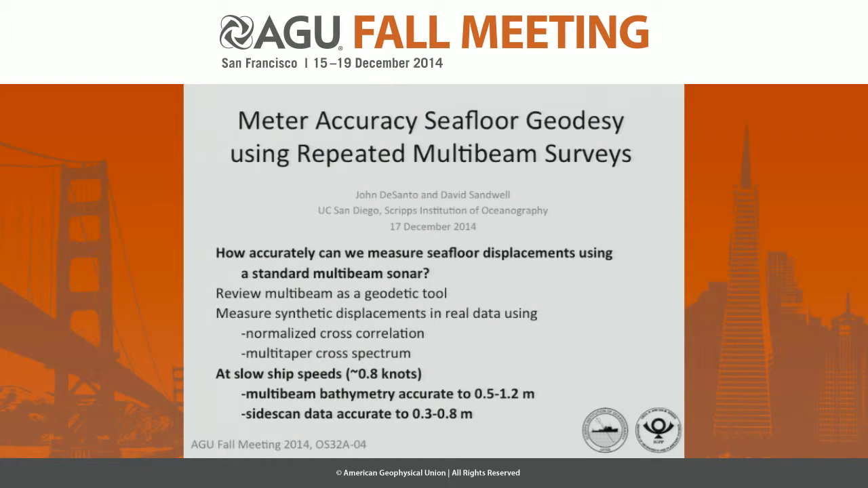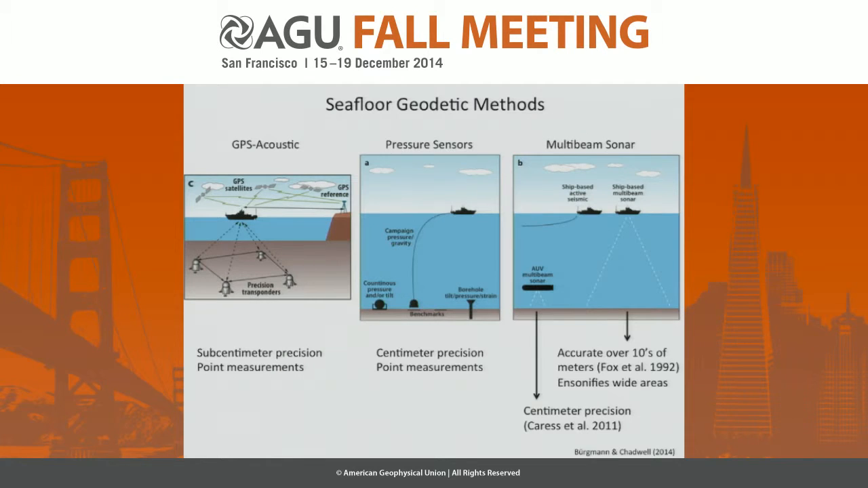Today, I would like to talk about measuring displacements on the seafloor using a shipboard multibeam sonar. Now, shipboard multibeam is a little bit unique among the suite of tools that are applicable for seafloor geodesy because it insonifies a very wide area on the seafloor when you perform your experiment, unlike alternative methods. Unfortunately, the trade-off is that shipboard sonar is much less accurate than alternative seafloor geodetic measures.